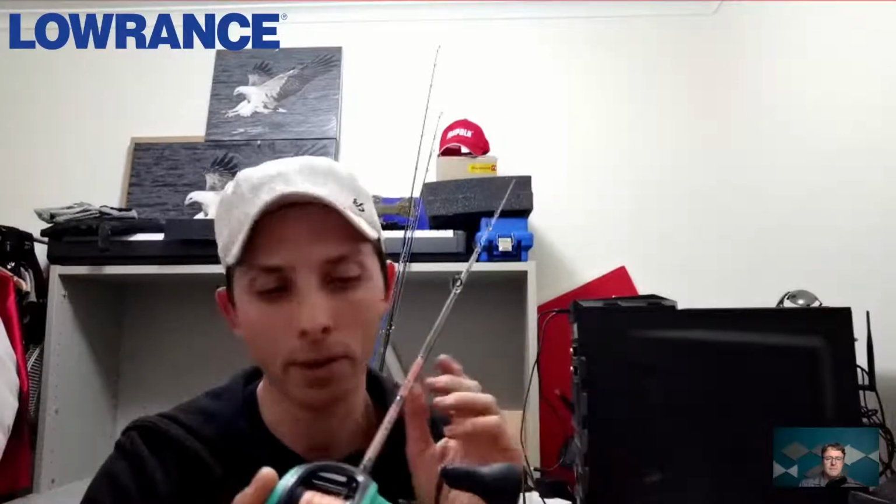So I think having a rod in the mid-length range is really important when you're working lipless crankbaits vertically and just a little bit outside the boat. The reels that I've been playing with at the moment are the 13 Fishing reels. These are just a fantastic reel. I'm not going to go too much into the reels. You look them up, they're a great reel.